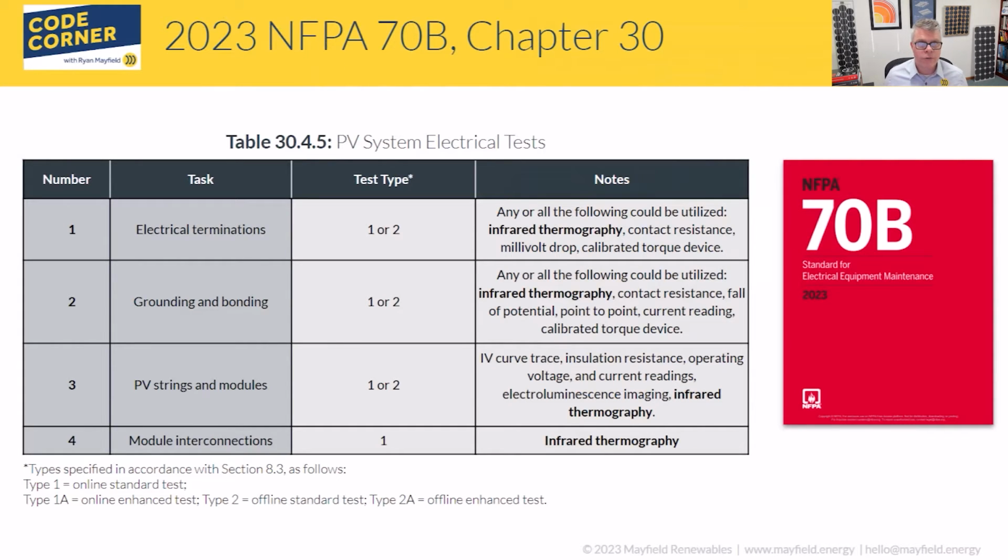First off, Table 30.4.5 in 70B is where you're going to find these callouts to the tests for our PV systems.